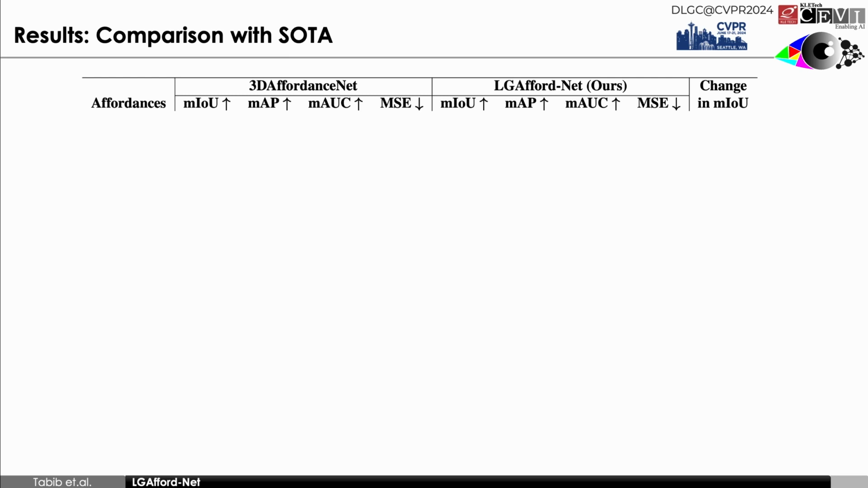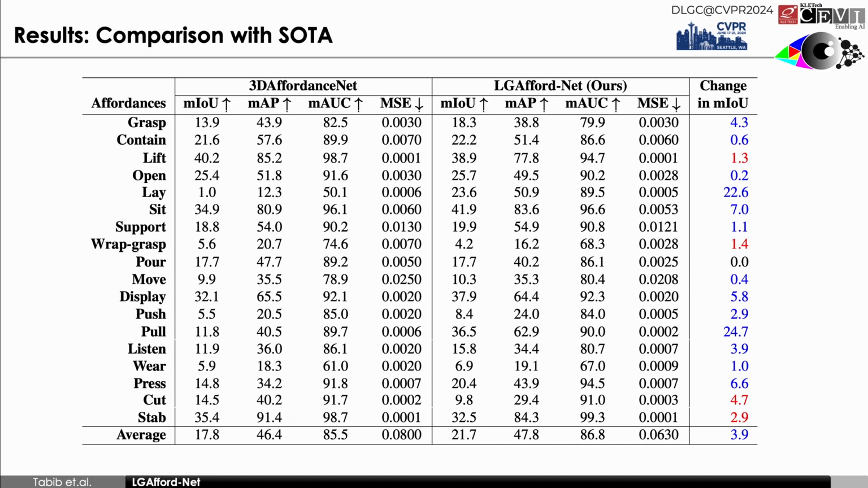We perform quantitative comparison considering MIOU, MAP, MAUC, and MSC as evaluation metrics with the SOTA method. We also examine the change in MIOU as it explains the actual prediction of the affordance compared with ground truth. We have computed the metrics for each affordance and their average.